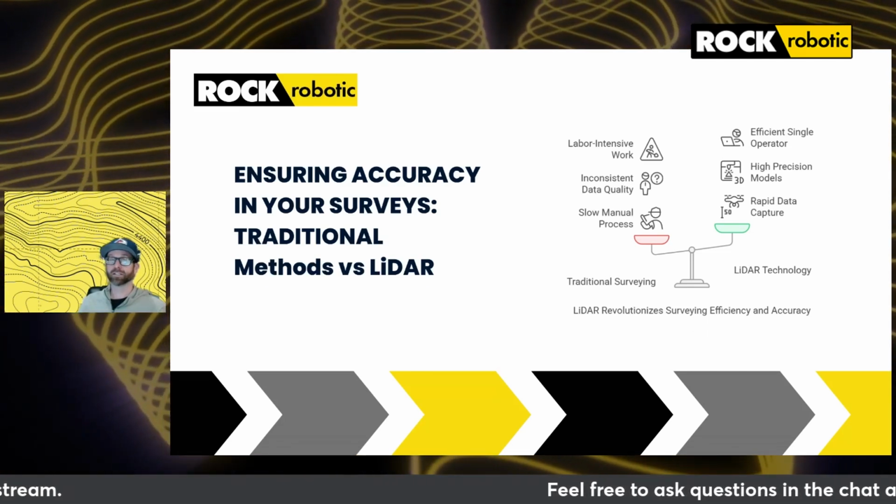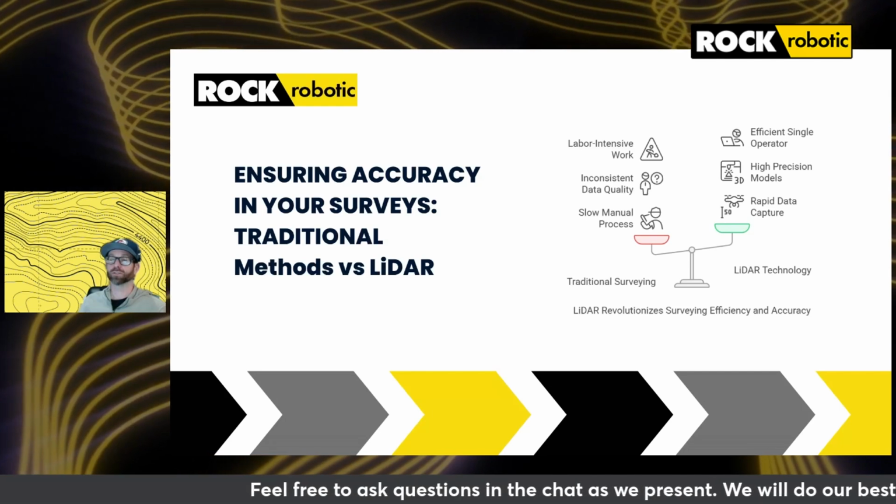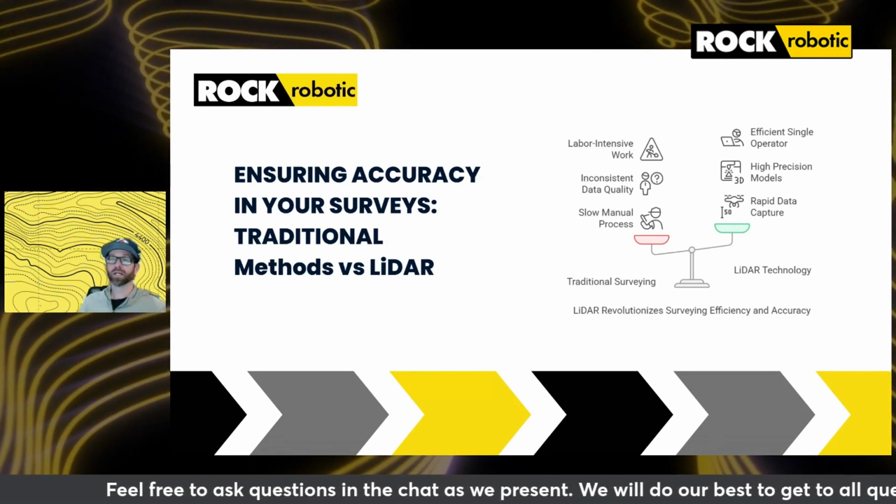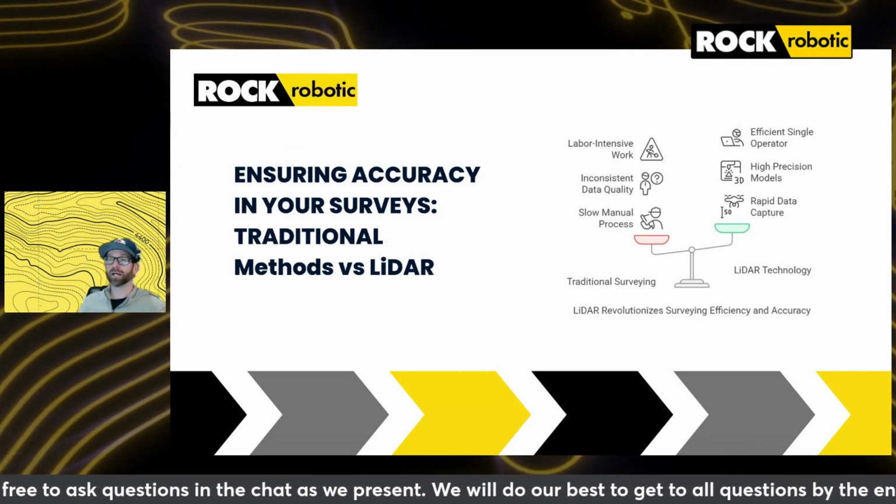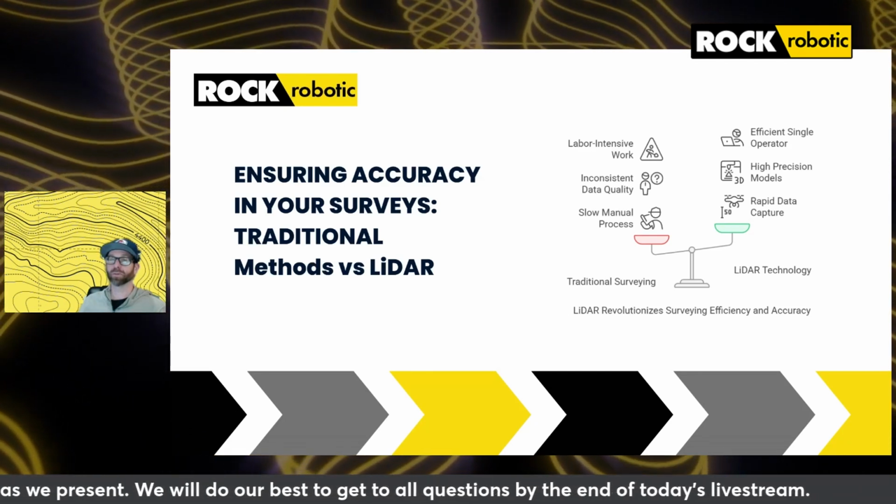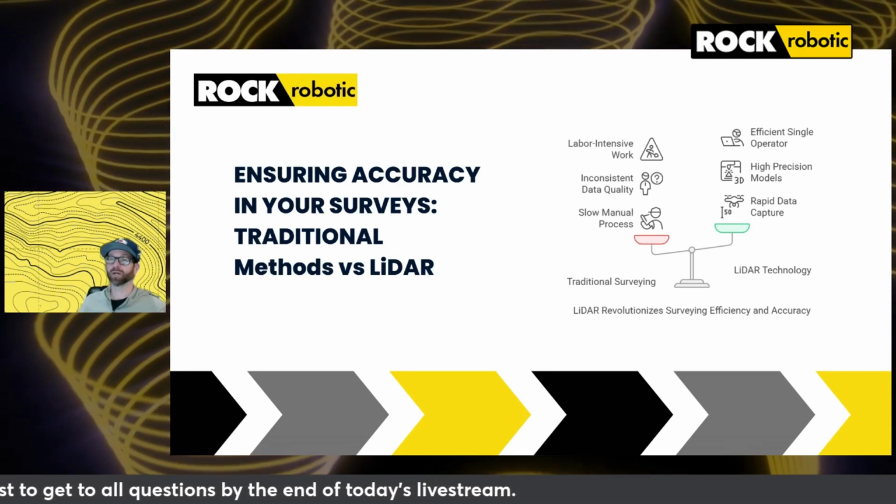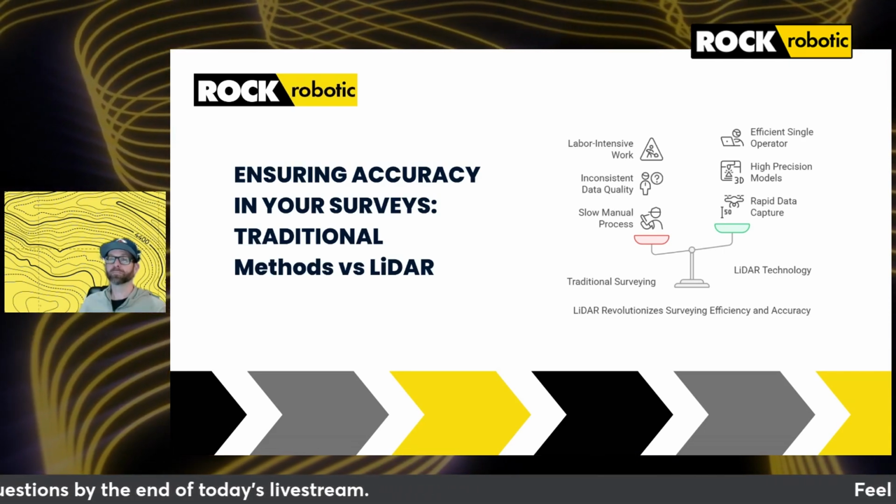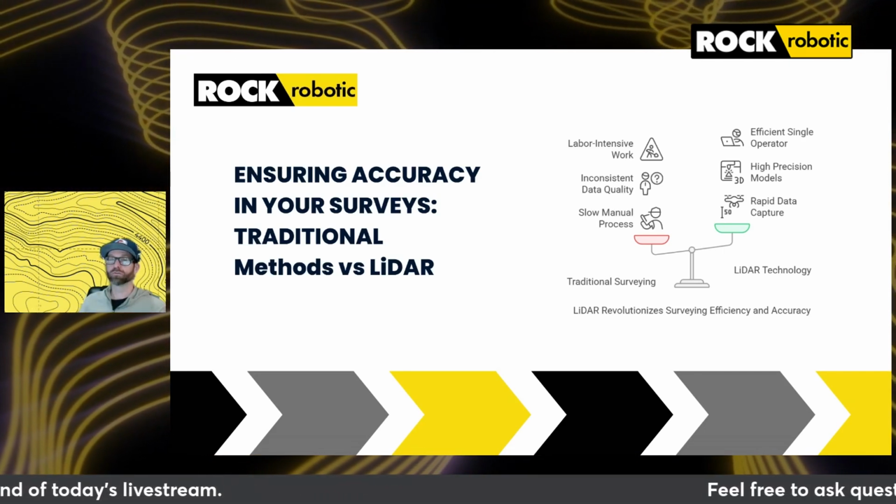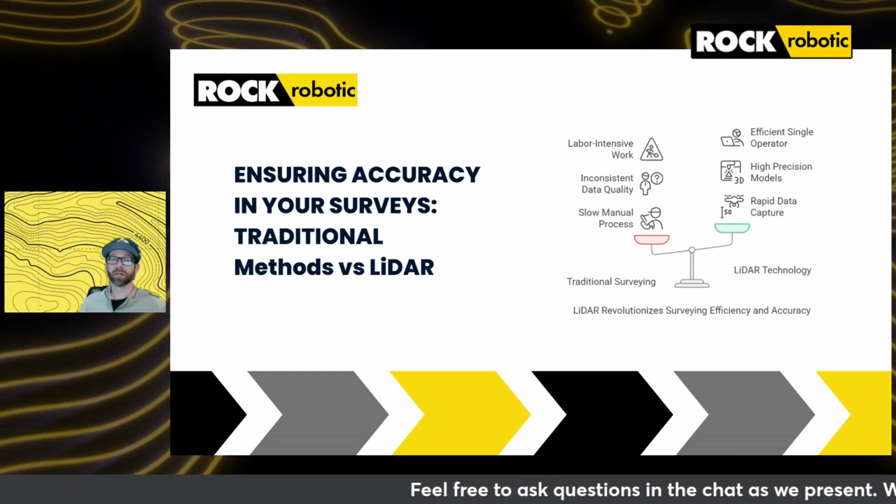Enter LiDAR technology, which transforms the surveying landscape and can address all those concerns previously listed. LiDAR captures millions of data points per second, producing highly accurate 3D models with centimeter-level detail when captured and processed correctly. This accuracy is crucial for applications like infrastructure planning and environmental monitoring.